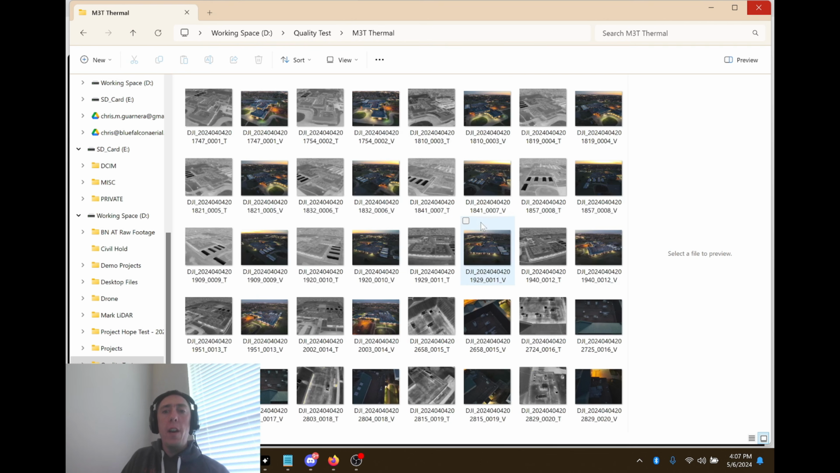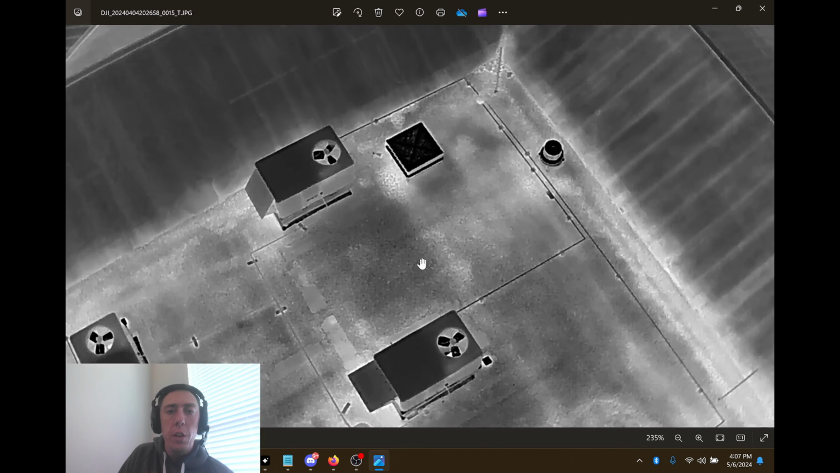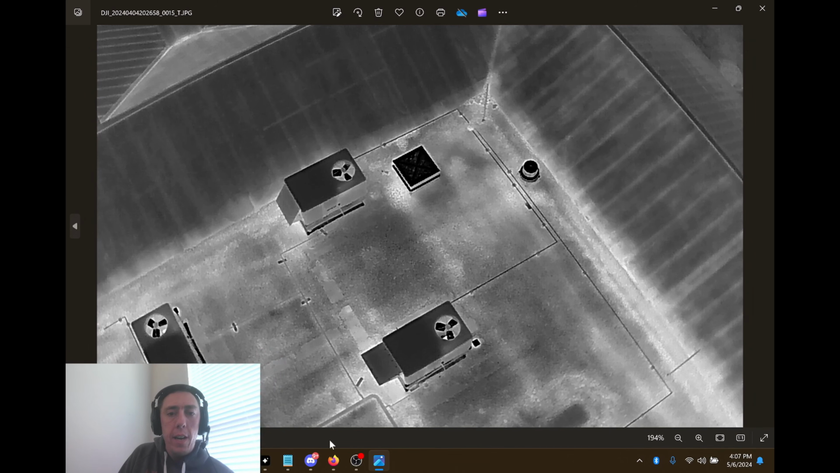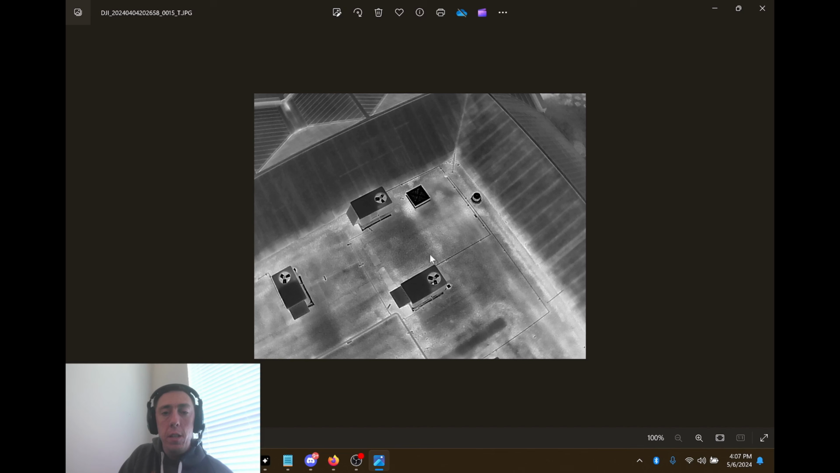Now on the thermal side, obviously there's not much I can take off of that for this particular capture. So I went ahead and pulled up one of our previous captures off of a commercial project, so you can start to see what this resolution is going to look like. You guys are the experts in this industry, and you can clearly see this and use this data. It's very, very clear.